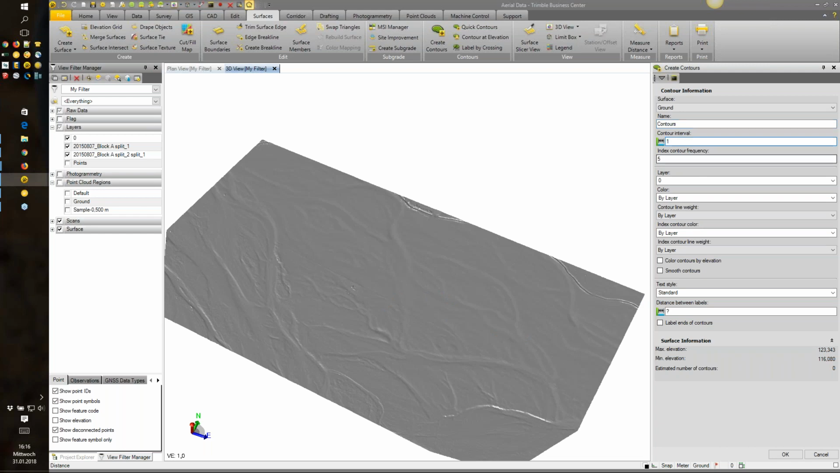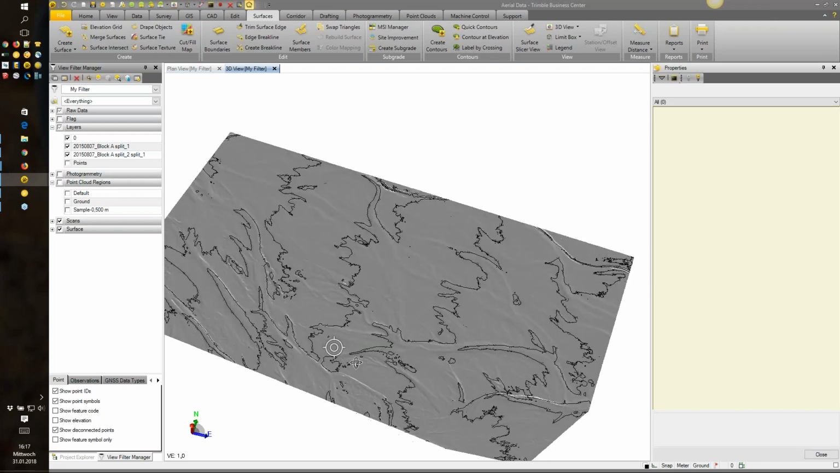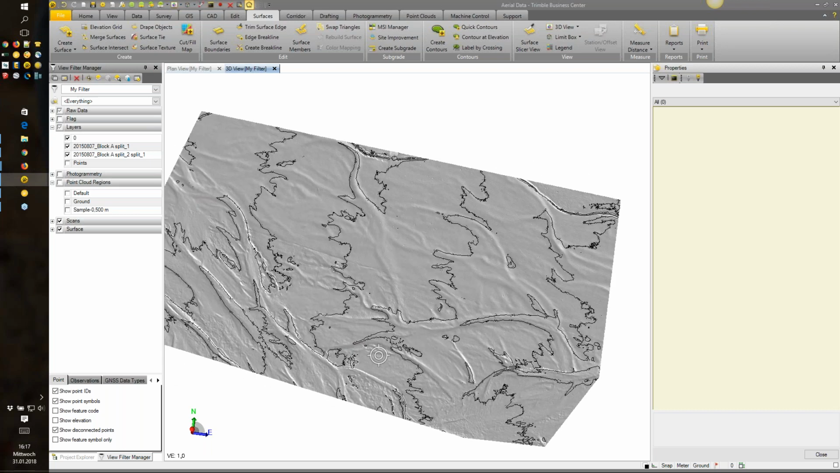So I'm using 1. You can specify the specific layer if you want. I will leave it like it is. I will select smooth contours, so that the contours look nicer and prettier. And for the distance between the labels, I will select 30 meters and hit OK. So after TBC is processing the contours, you will see the contour lines in our TBC project.